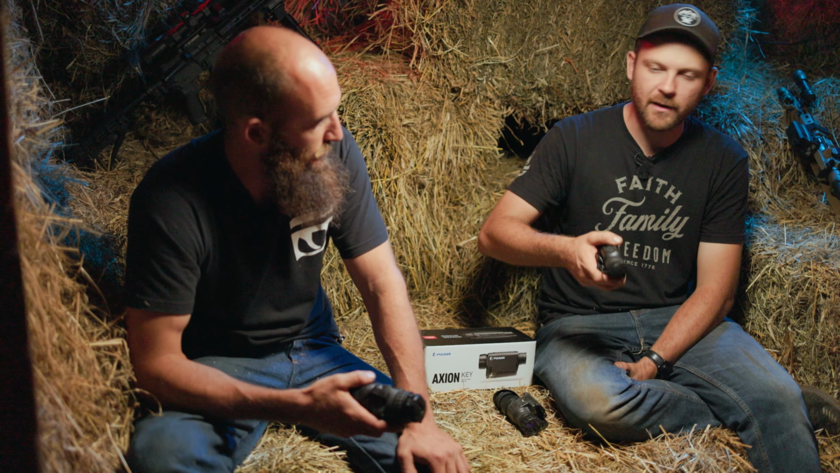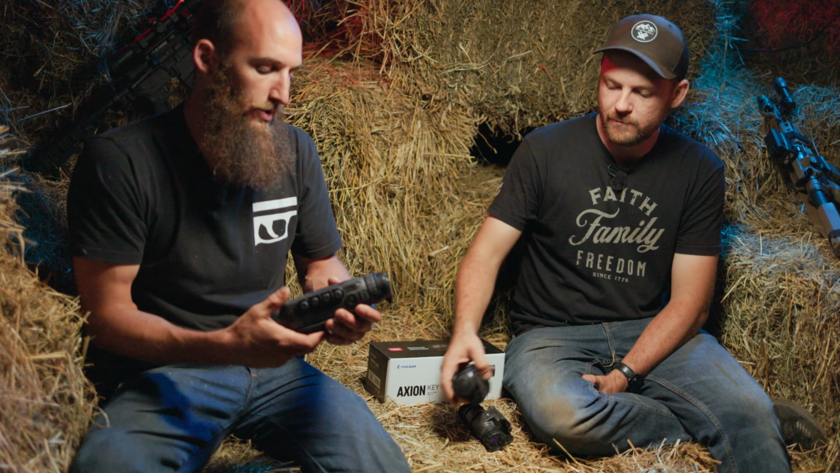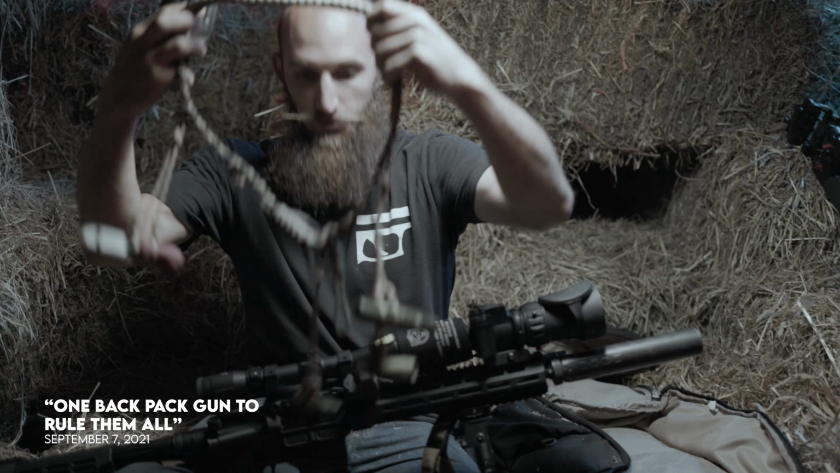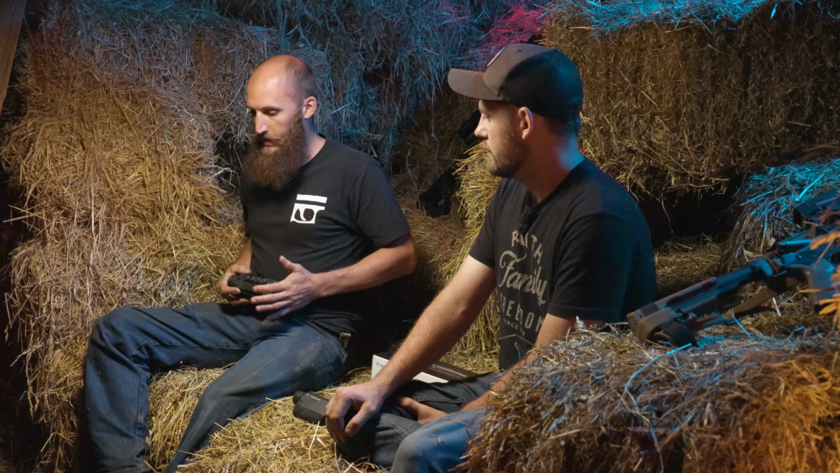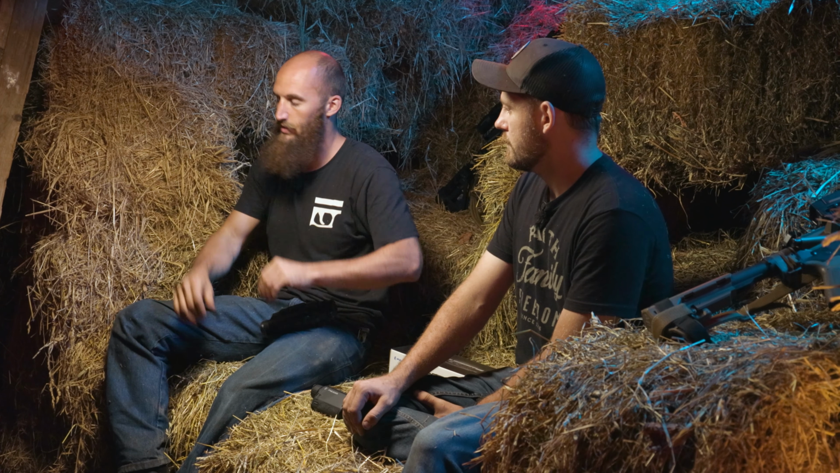They're light enough that you could forget about them, have a lanyard around your neck. That's how I run this guy. I put this guy on a lanyard around my neck so that at any moment I could drop this thing and it's caught on the lanyard around my neck and it just hangs there while I transition to a gun to shoot whatever it is I decide I want to shoot.